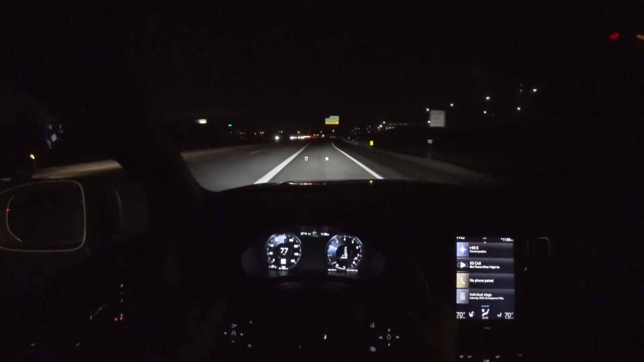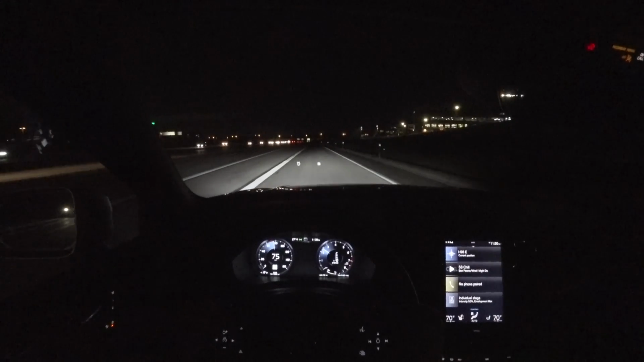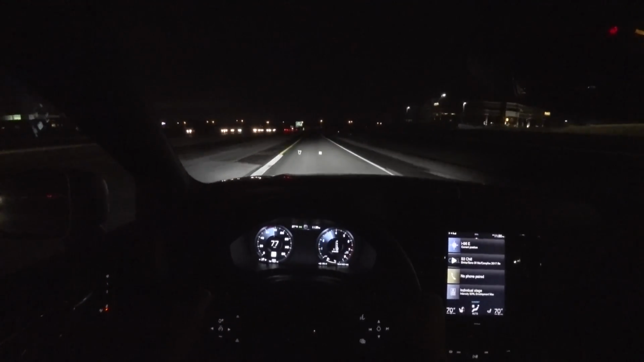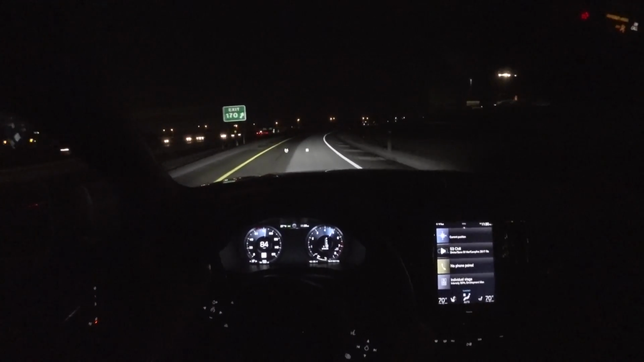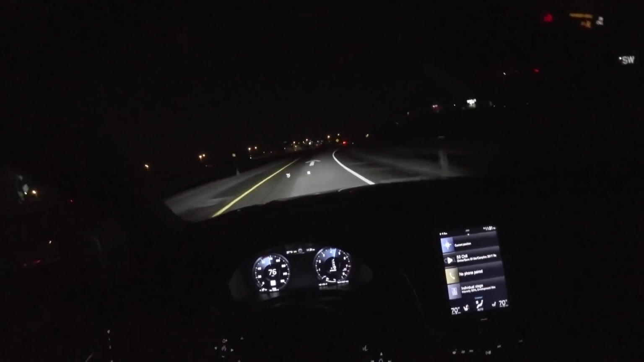Nice headlights too. Yeah, this thing is definitely no slouch. It's quick.